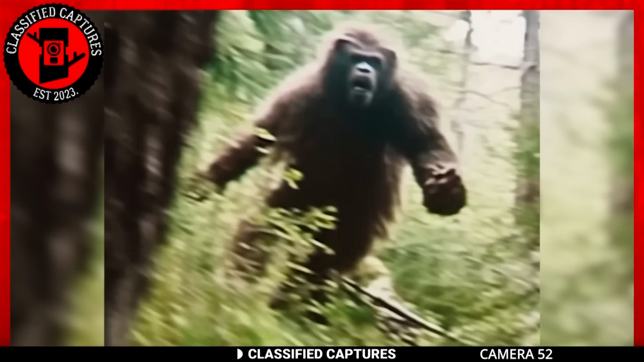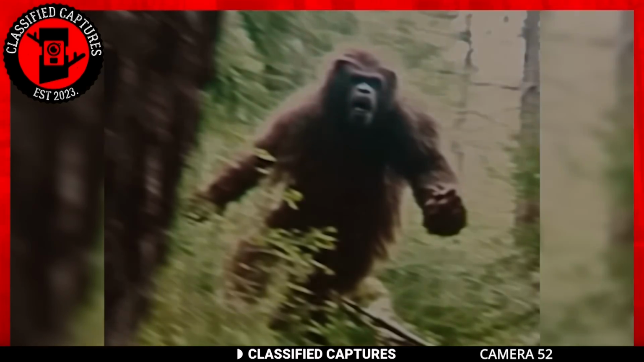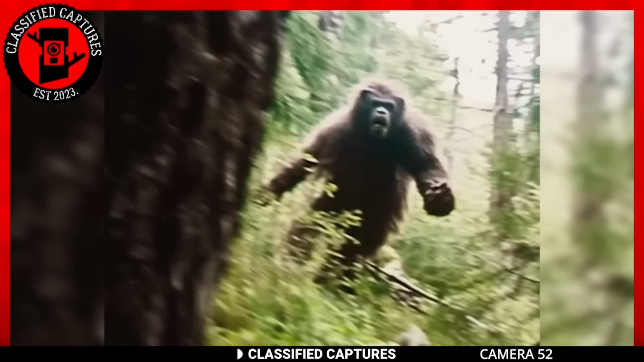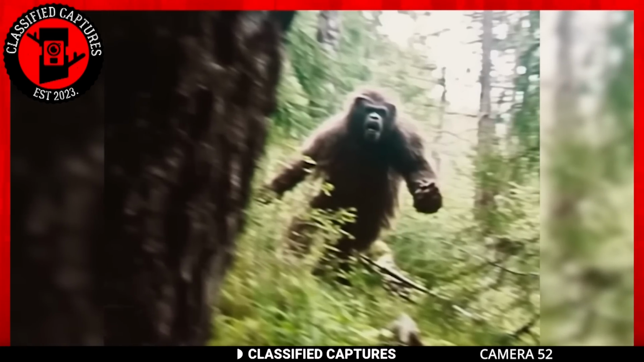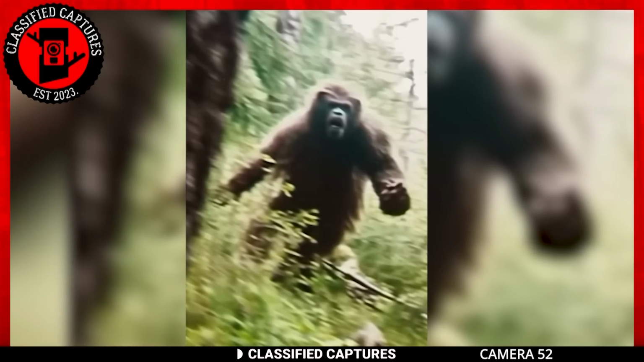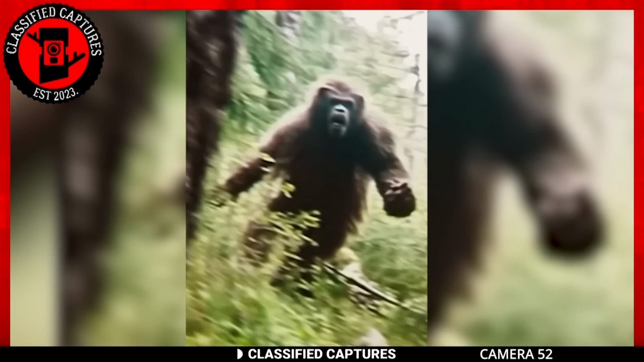Take a look at what some believe to be the North American great ape. This footage was captured in a lush green forest. In the forest stands a tall ape-like creature with brown fur and an angry expression, charging towards something that has clearly provoked it. It appears to be stumbling, mouth wide open, as if anticipating a moment of violence and perhaps secretly wishing for a supernatural escape.